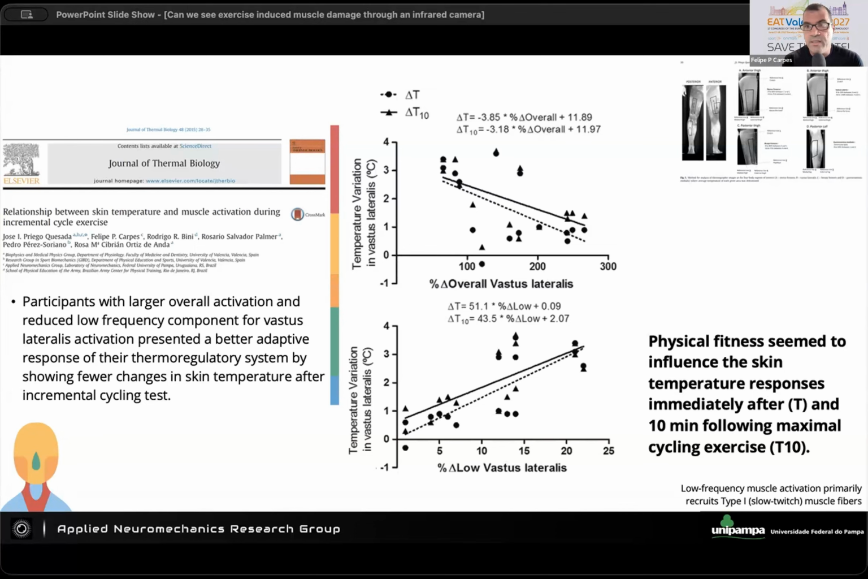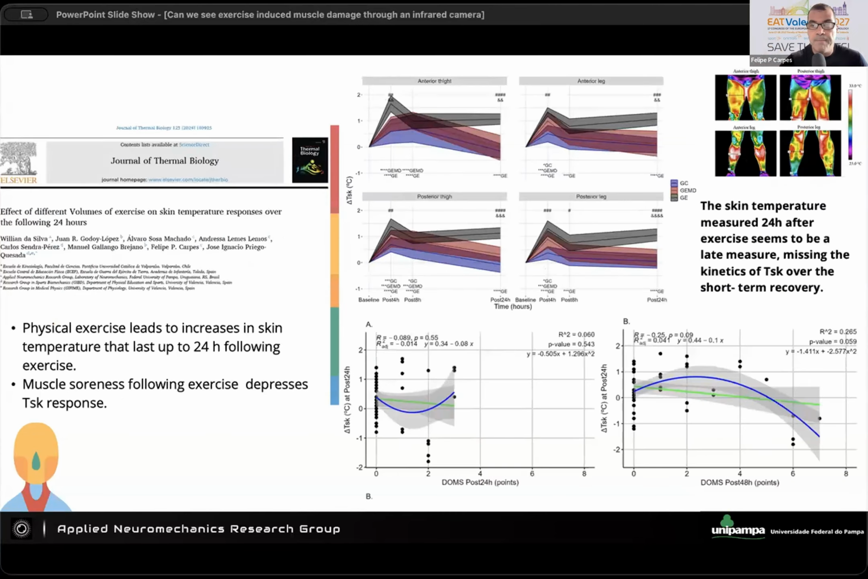Of course, skin temperature is not directly related to body thermoregulation, but it is one indicator, right? So one initial conclusion is that physical fitness could be a factor of influence, and therefore if we evaluate athletes and non-athletes, or even people with some clinical conditions compared to control, they are expected to have a real difference, right?